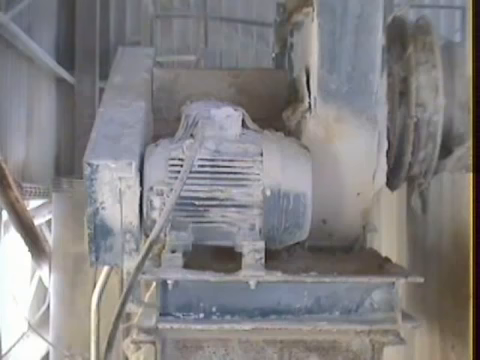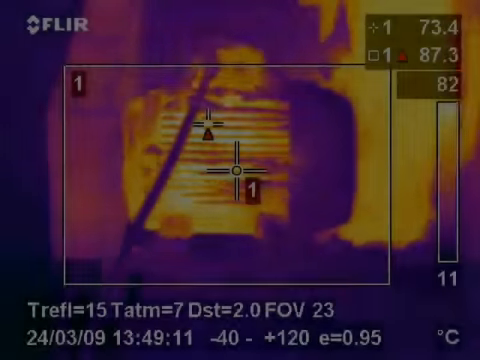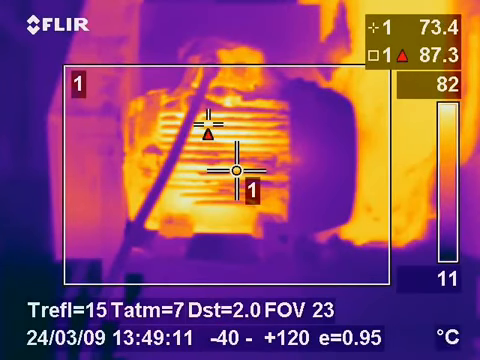On this inspection we found this motor in a remote part of a plant. The cooling fins in the motor had been clogged with dirt and dust and the fan had been rendered useless. After the inspection, when the fault had been highlighted, a maintenance plan was put in place to routinely check and clean the motor. No damage was incurred to the motor and it's still operating in the plant.